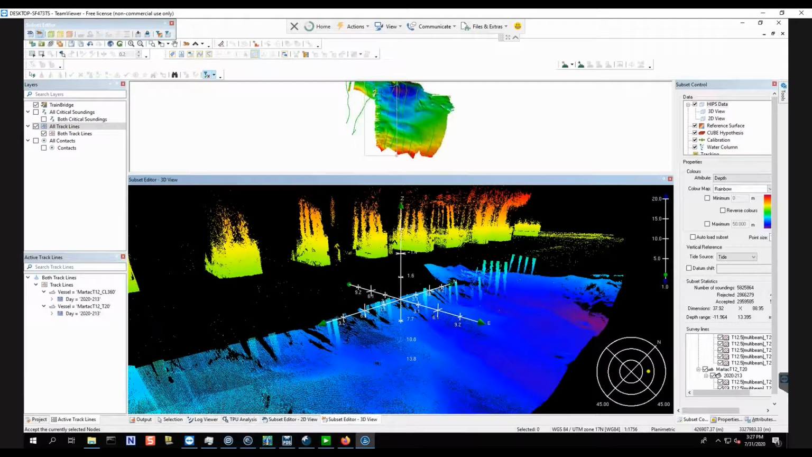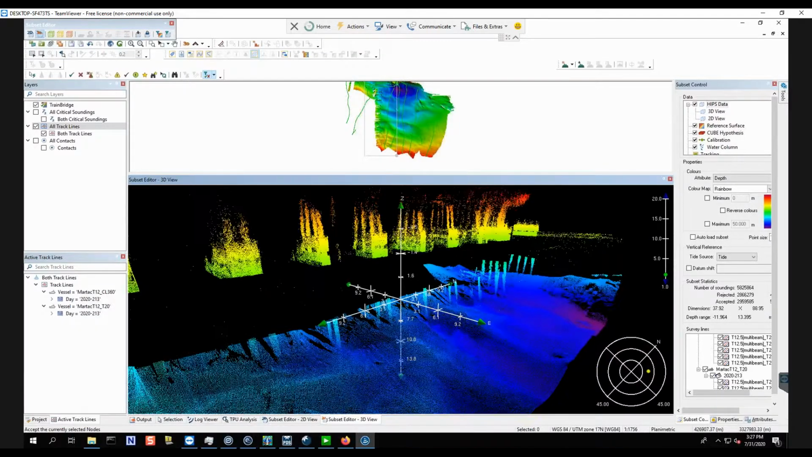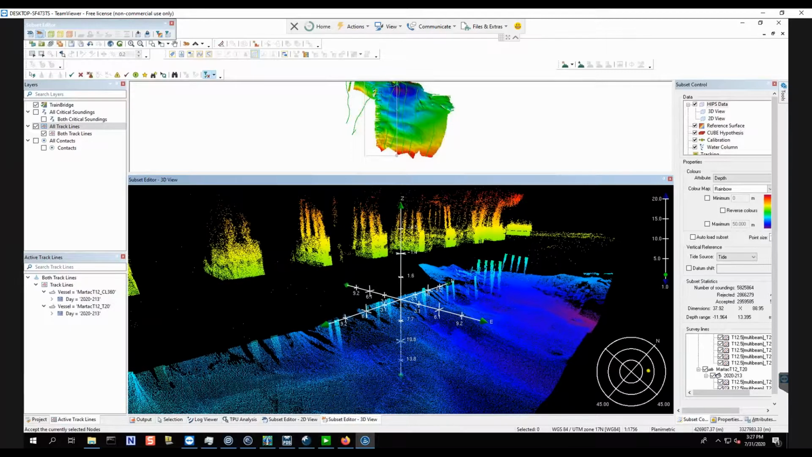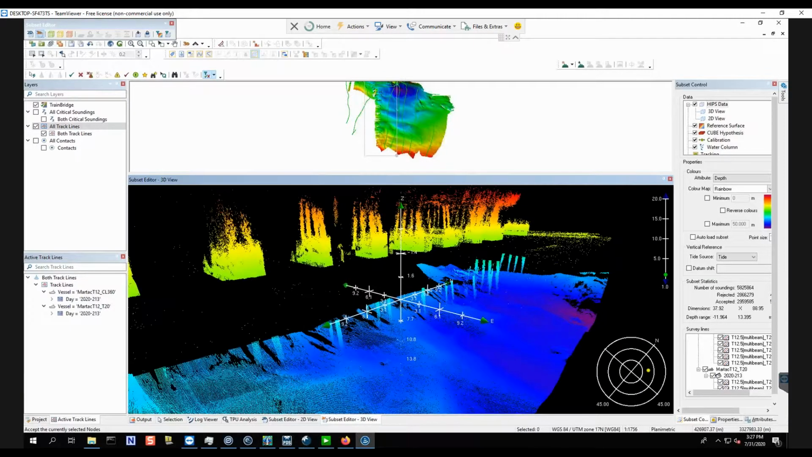So you have same time real visibility as a web interface, but with more powerful tools available in the desktop KARRIS application. So as you can see here, you've got some really good detail on the bridge pilings, both above and below the water from both the LiDAR and the sonar at the same time. So this basically allows you to perform more advanced analysis on the integrated sonar and LiDAR data.